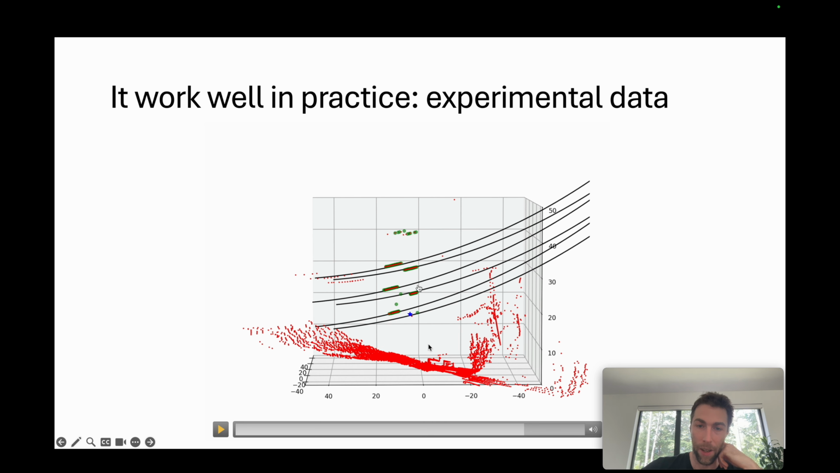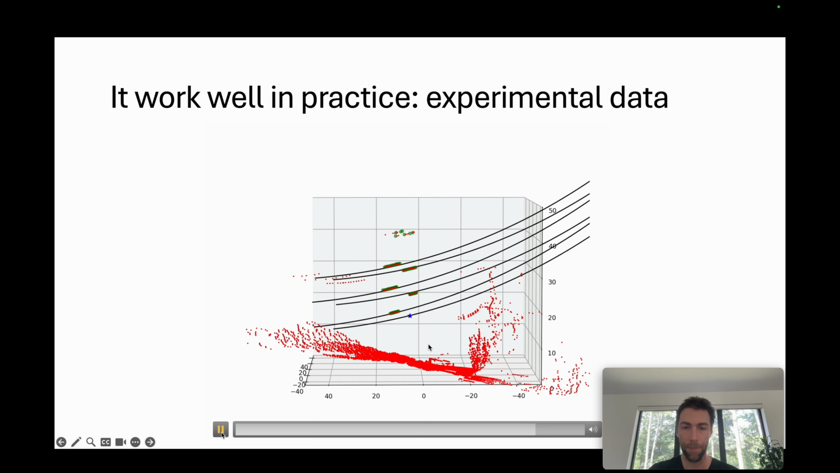And when the drone is making contact with the line, it generates a lot of electromagnetic interference. So there's a lot of weird noise in the LiDAR measurement, and the estimation is still good during that phase.